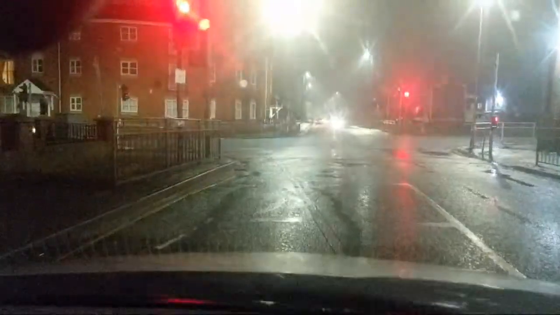Oof, that's a big hole. Couldn't avoid that. Look how far ahead that van's got. Oh, he's turning left. Watch these lights, damn. I knew I should have kept up with him. Damn.